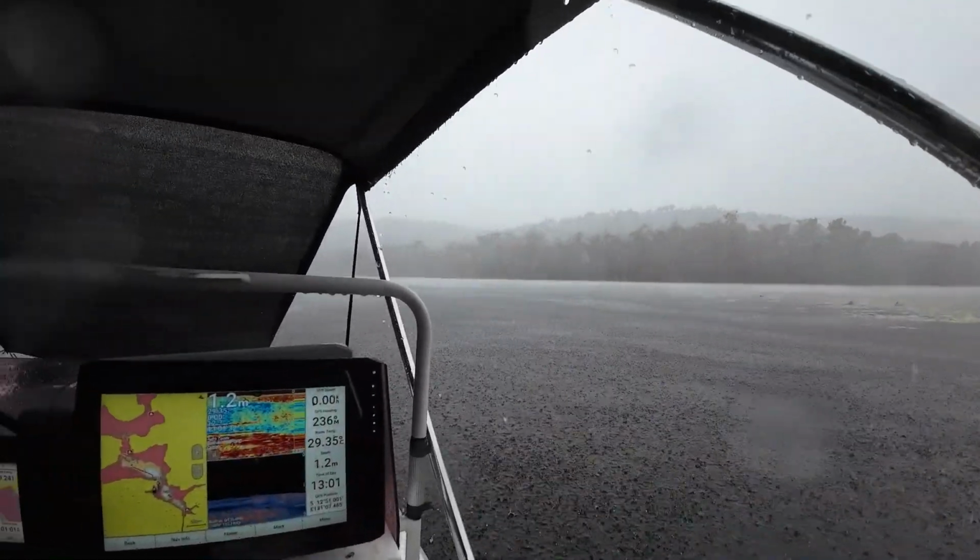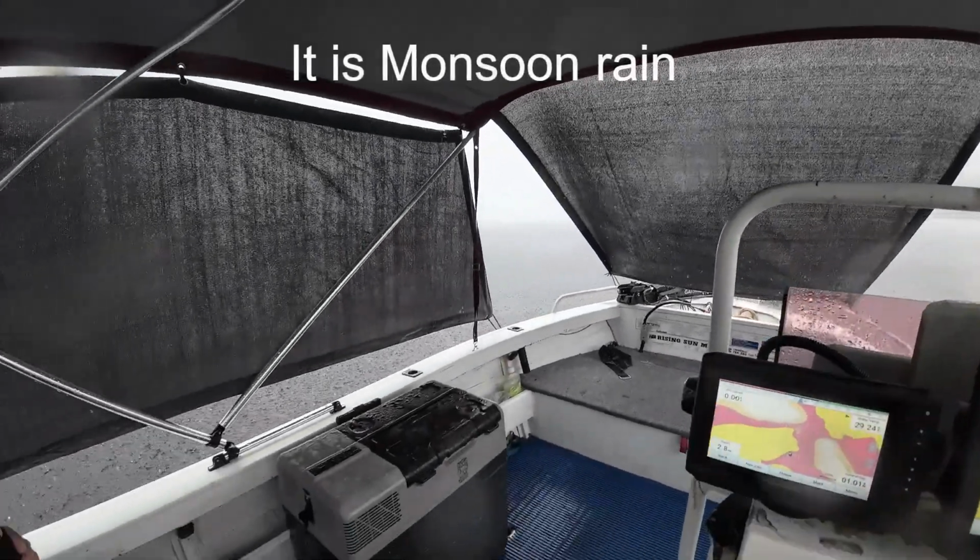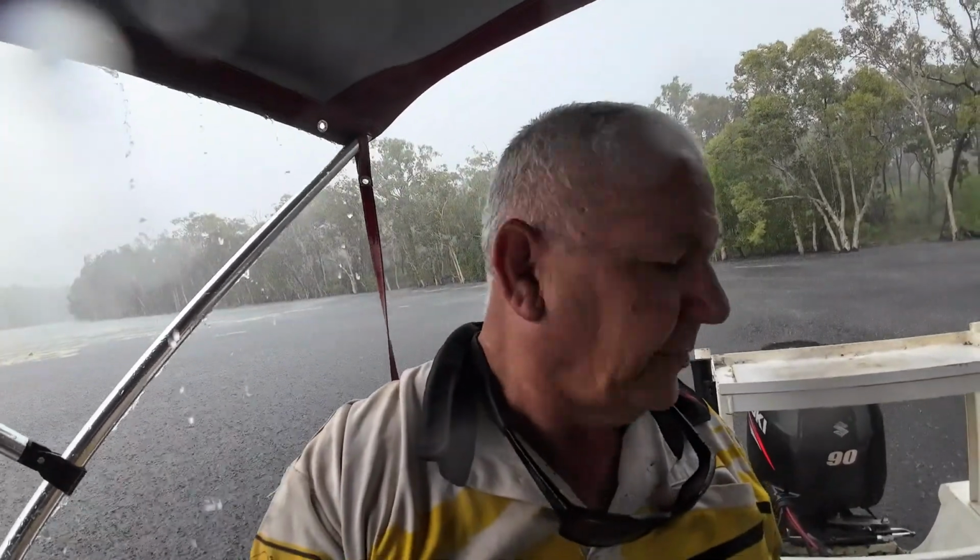Well, this is like monsoon rain. Didn't expect it to rain when it was kind of sunny, but it is monsoon season, so yeah, monsoon season.